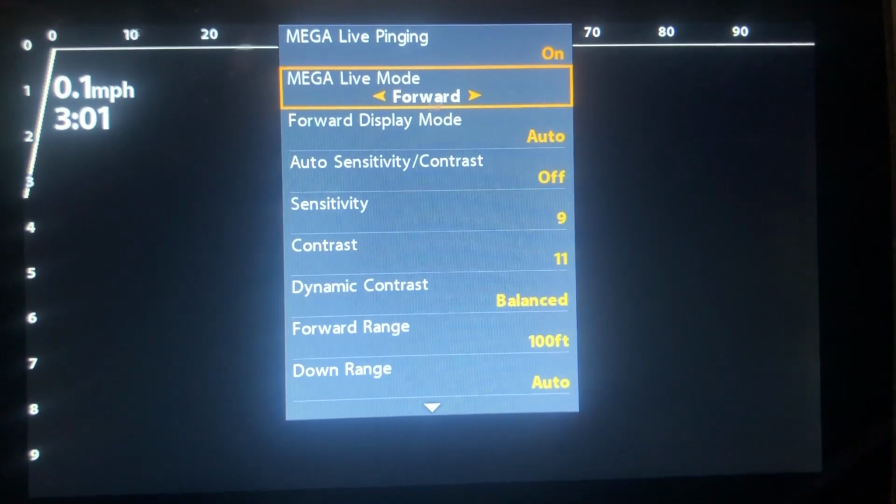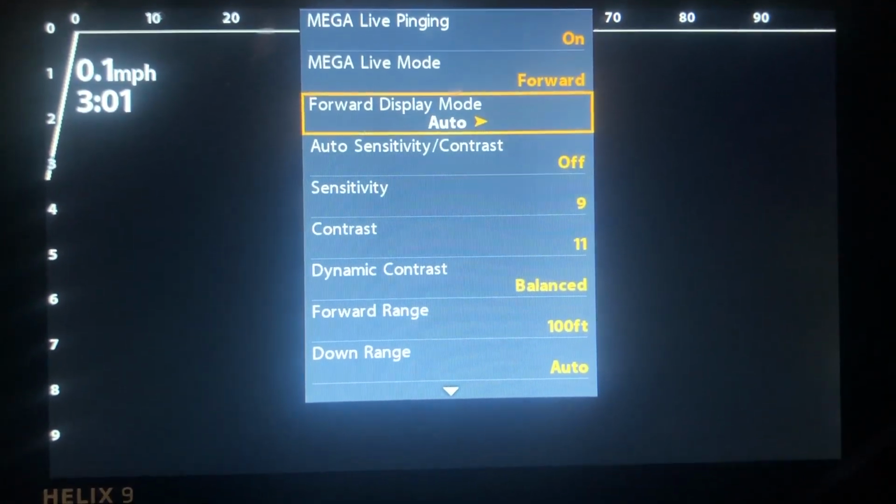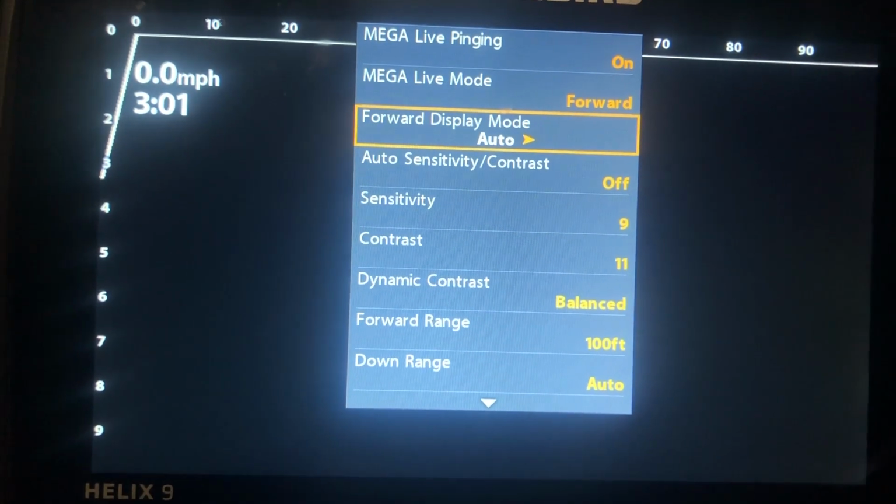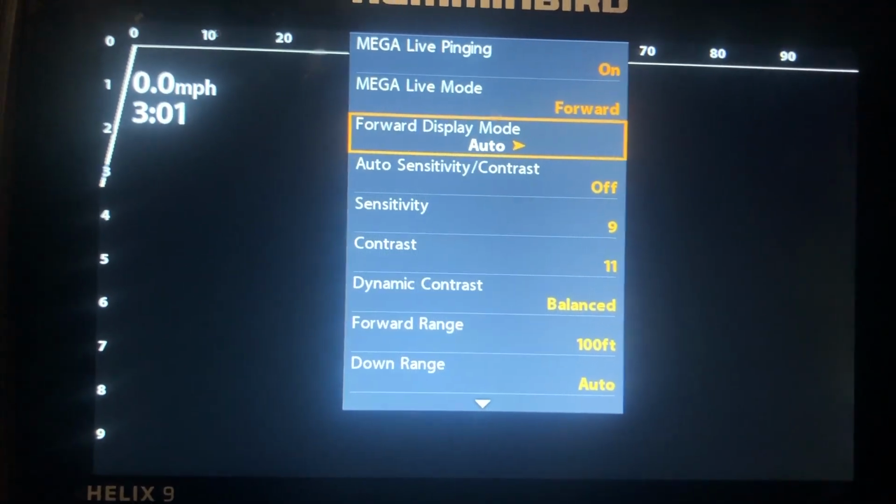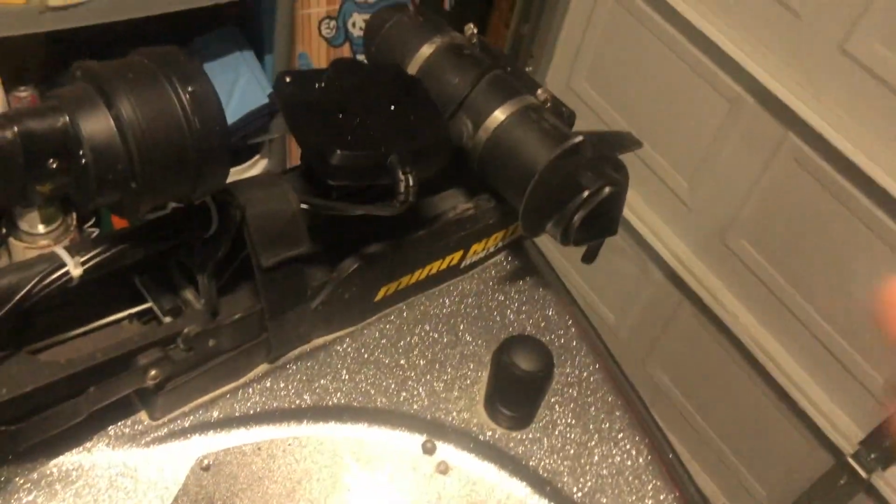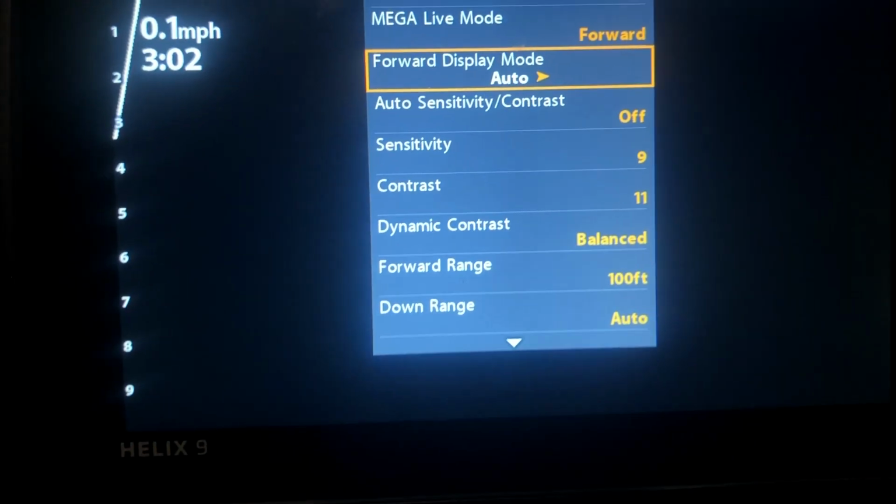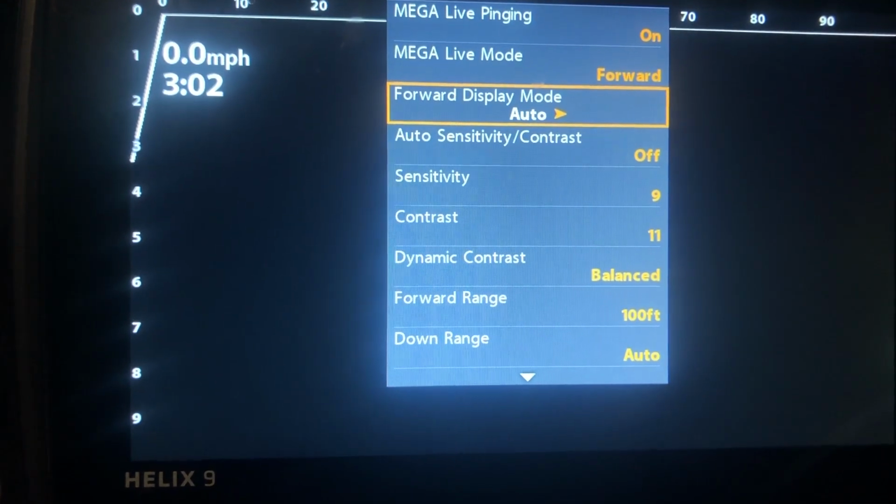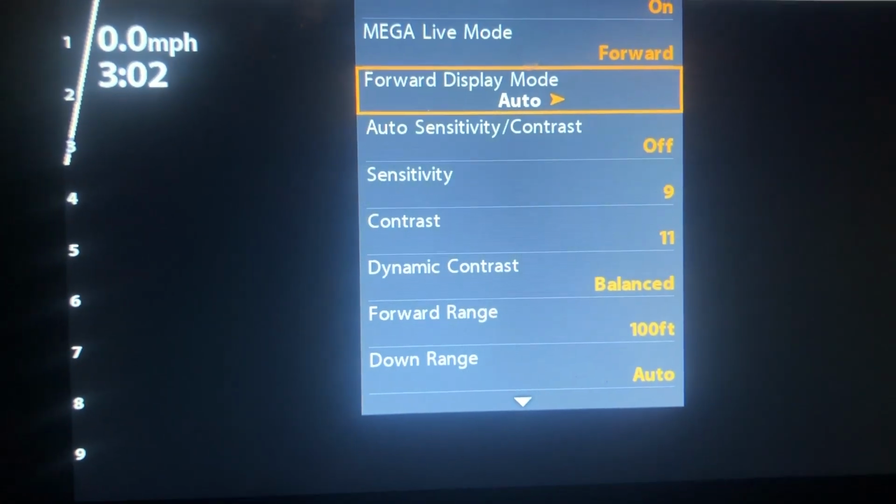From there, I have that set to auto, which is just saying the forward display mode. So when you put it into the water, right now I have it forward, so the transducer is pointed forward. Therefore, it's going to say forward for me. If I had it downwards or landscape, it would do that automatically. That's all that one's for.